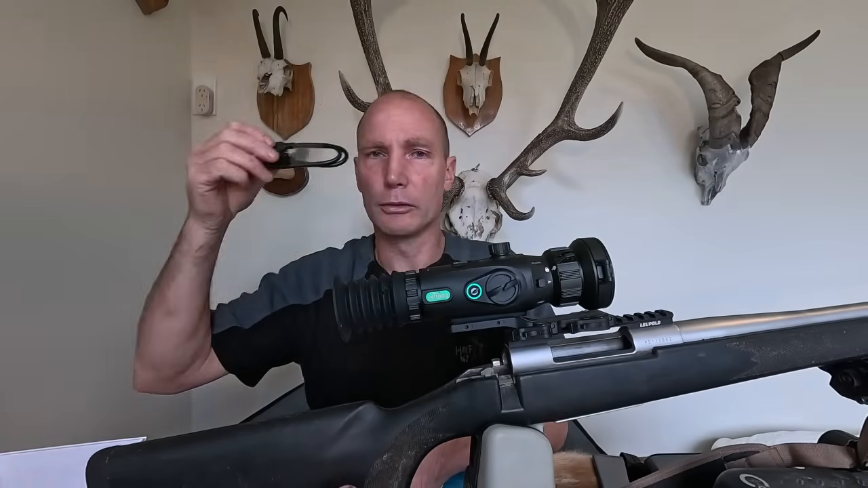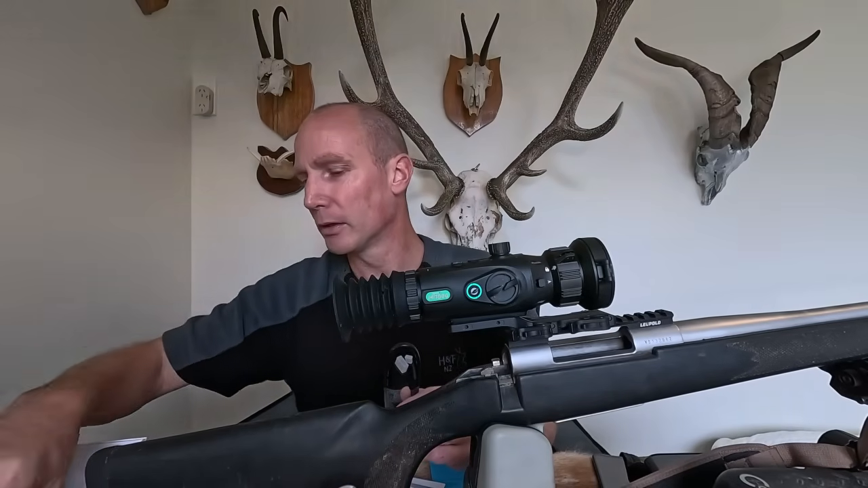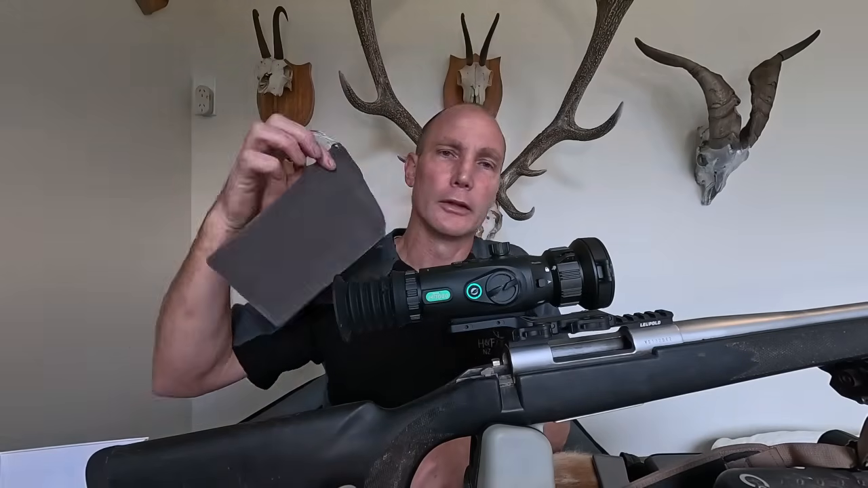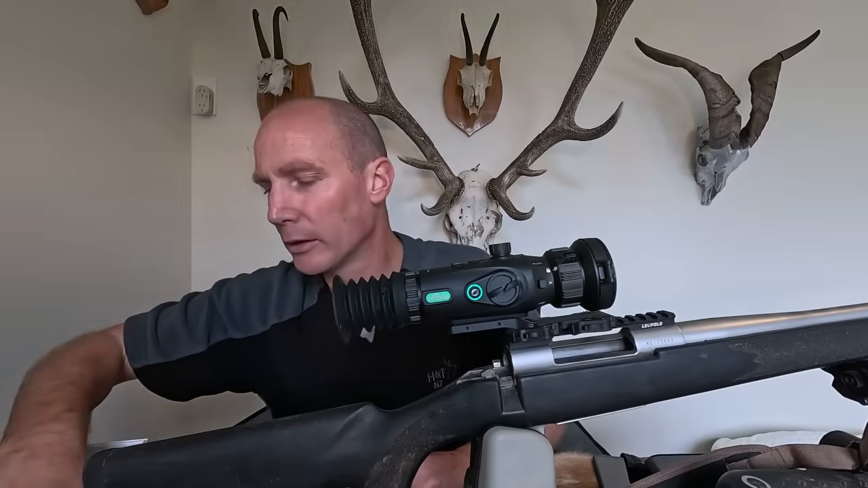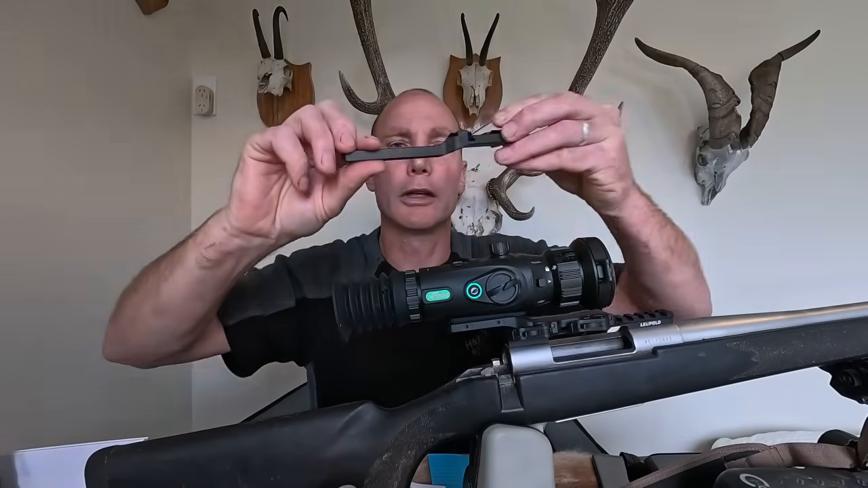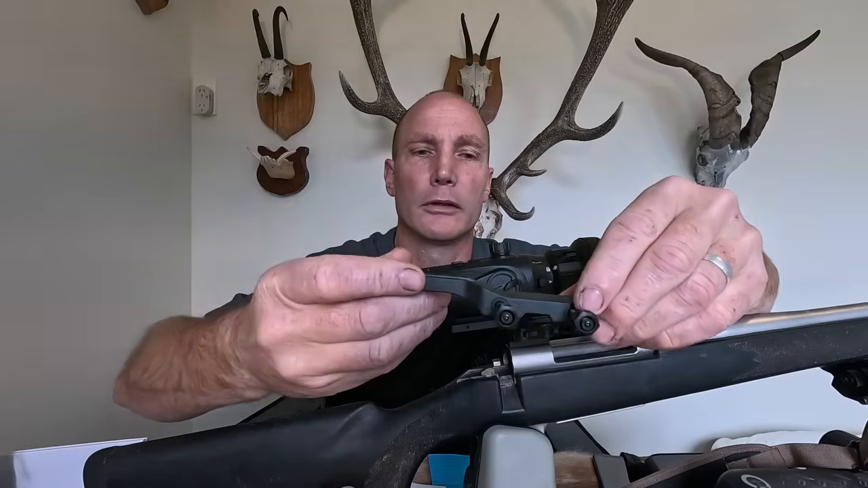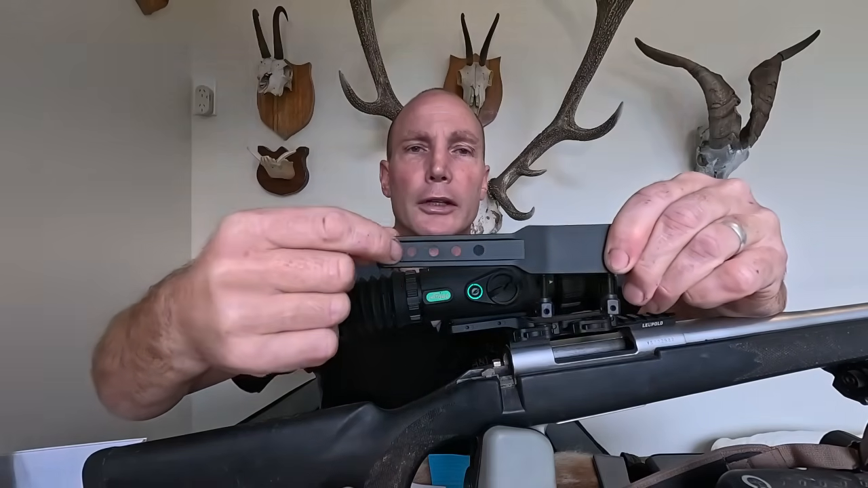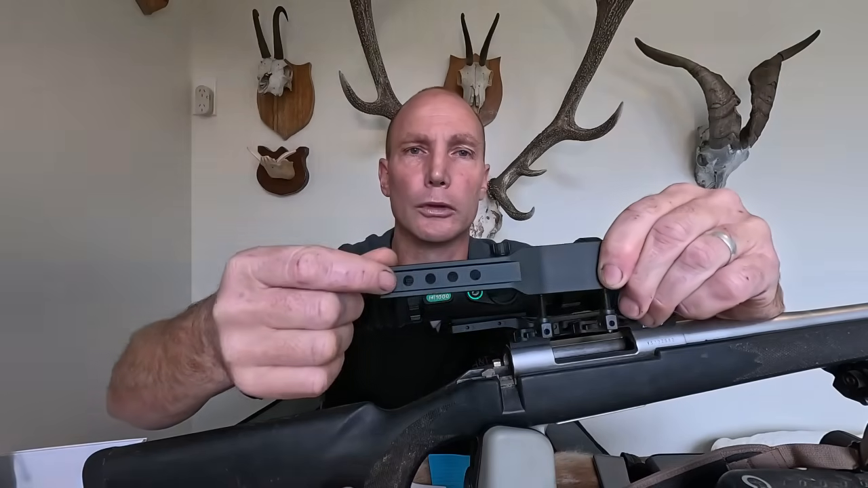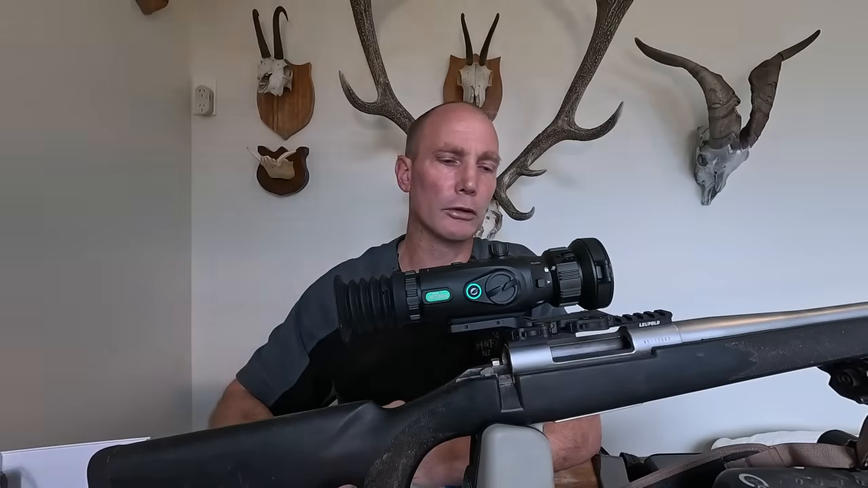It comes with all the cords and stuff like that, two different cords actually for charging it up. The tools for anything you've got to do with it, a cleaning cloth. Got the nice bag to put that scope in if you want to. Here's the other bracket I mentioned earlier. Mounting bracket, in that way there, like that. It's very secure when you bolt that in, bolt the scope to this. It's four screws, bolt that in there like that, so it's rock solid.